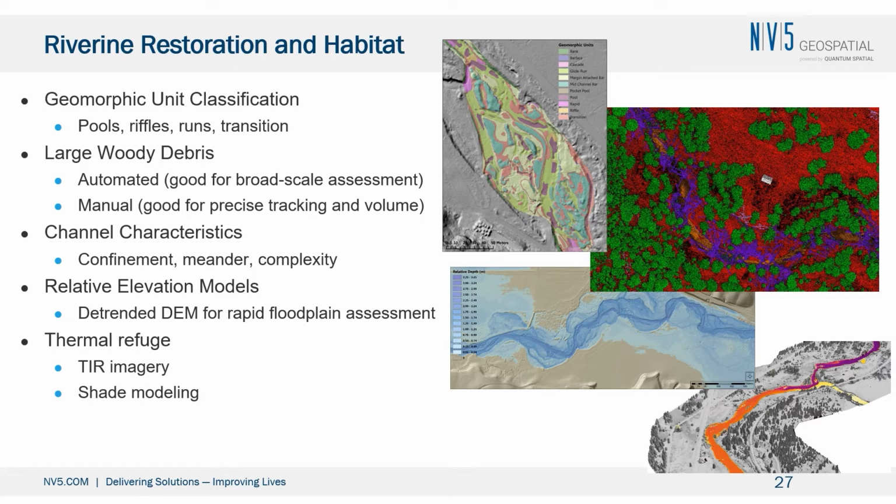Large woody debris, you can see there in the red and purple graphic, can be mapped directly from the Lidar point cloud. Channel characteristics such as confinement, meander, and complexity can be rapidly identified. Relative elevation models allow for a quick and dirty understanding of connectivity of off-channel habitat, even without doing the full flood inundation modeling, the H&H modeling.